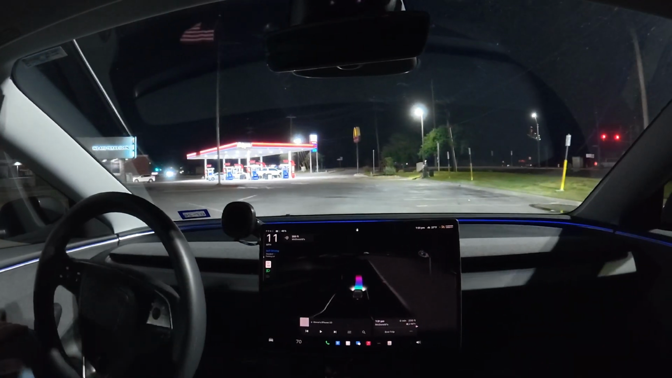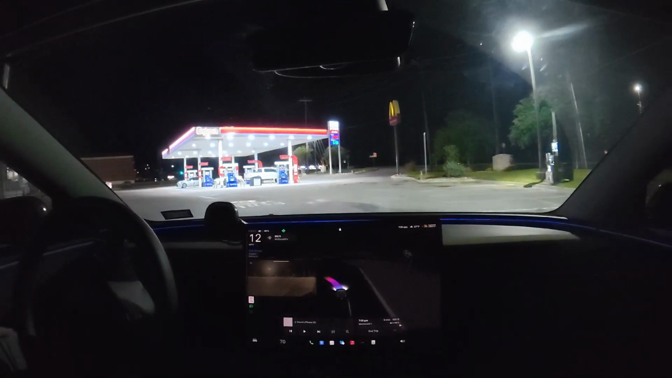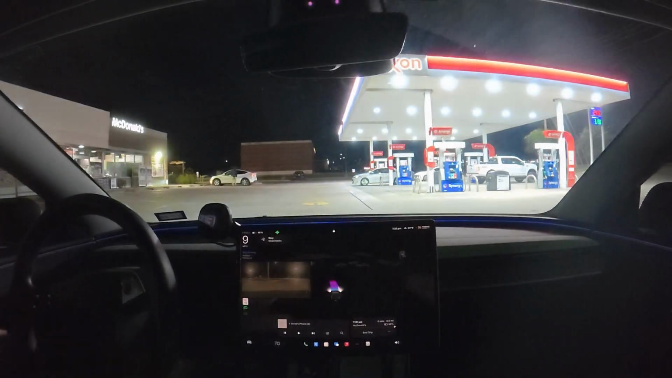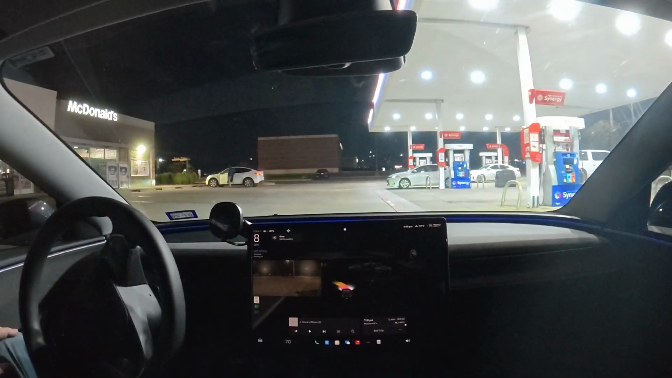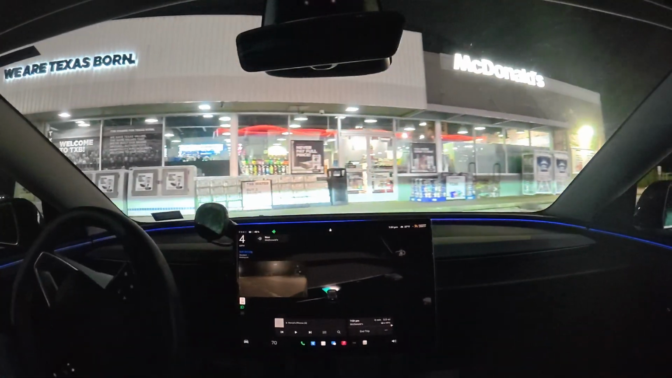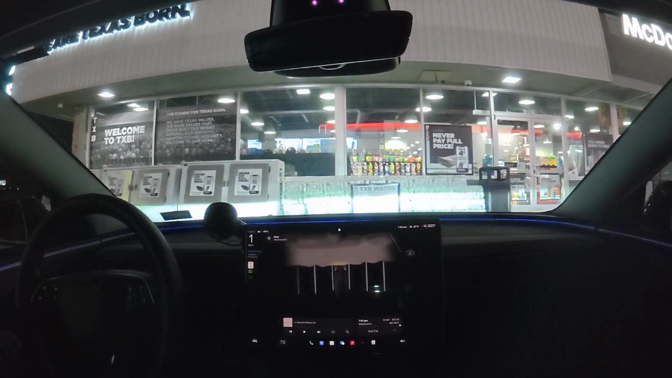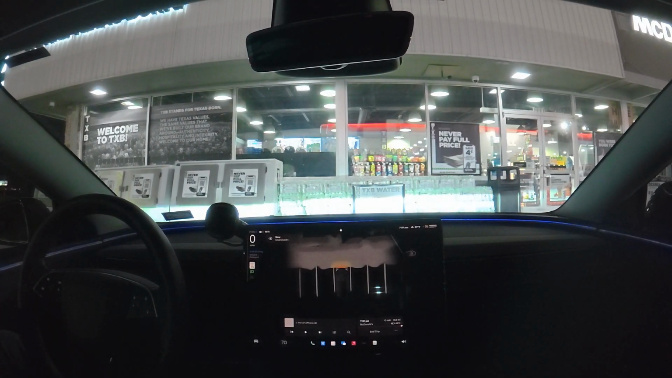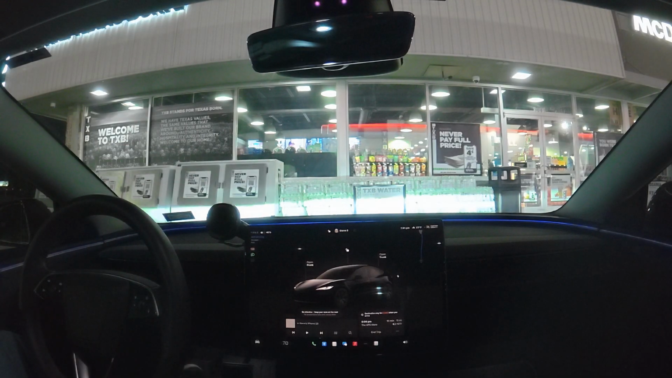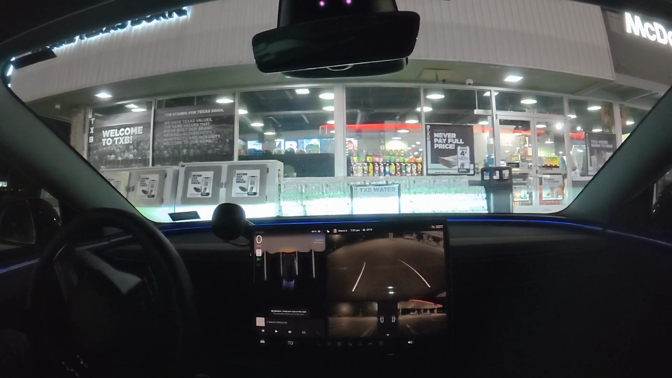Have parking lot selected here. Should this park, and then we can get on to our next destination. It's done pretty good. It seems like the 0.1 update to 14.2 fixed some of these. Parking kind of regressed on 14.2, but it seems like, for me at least, that regression's been fixed, and it's parking much better.